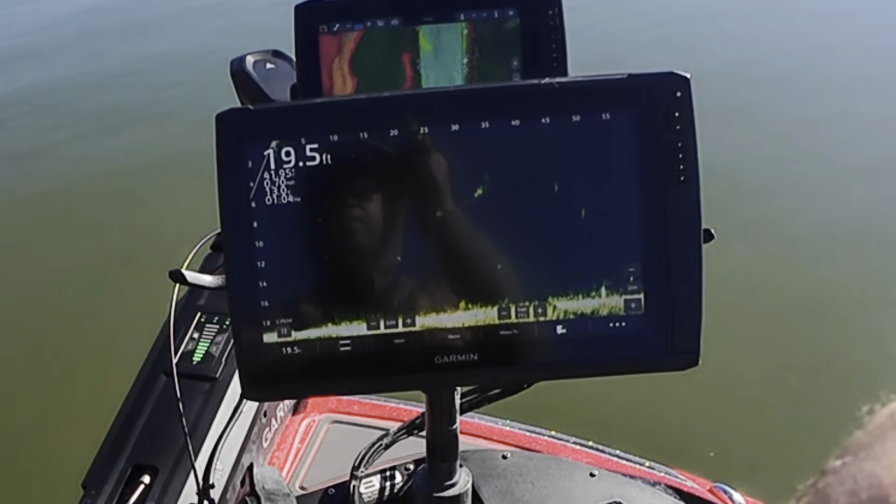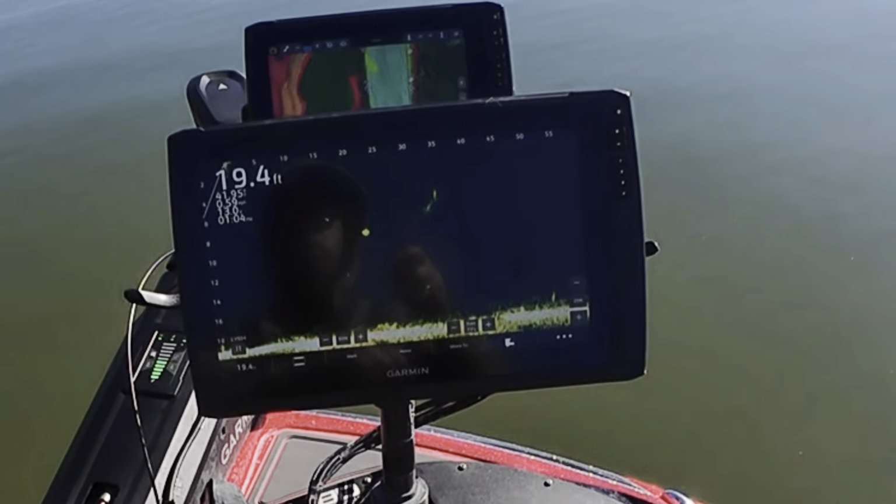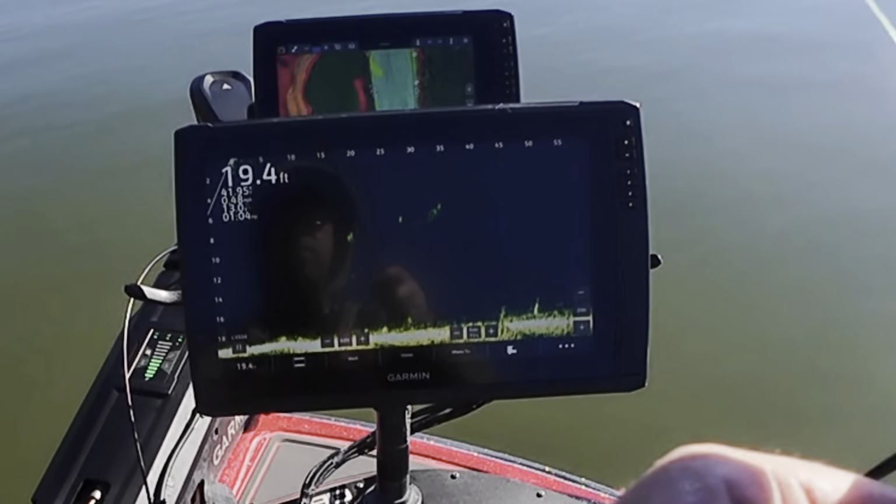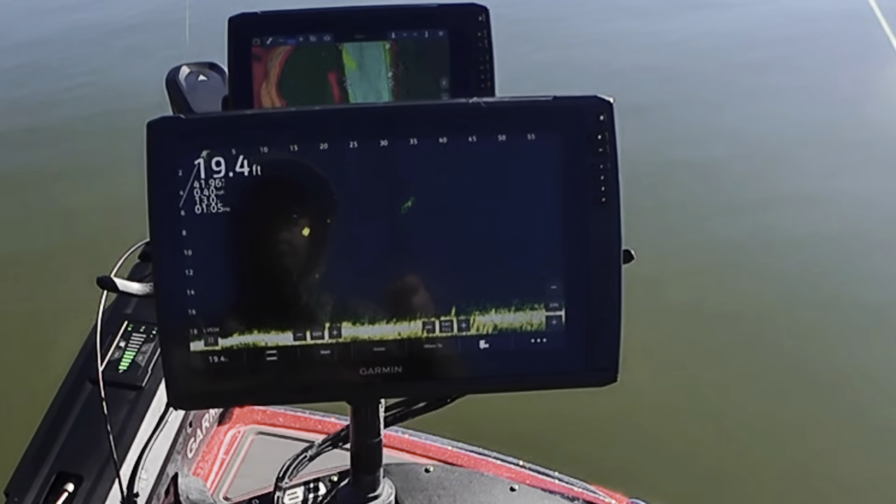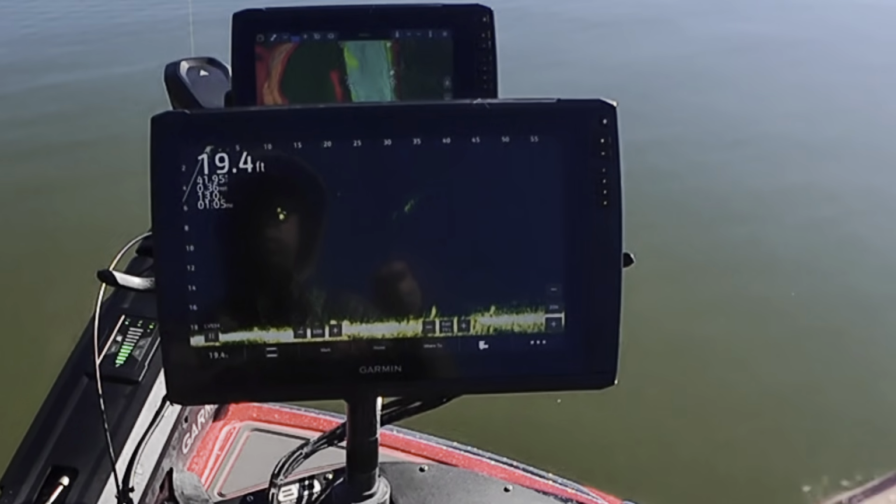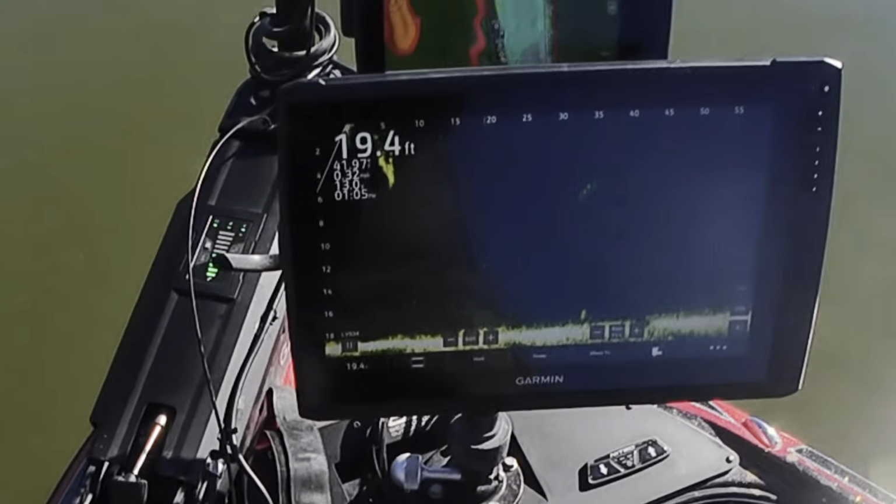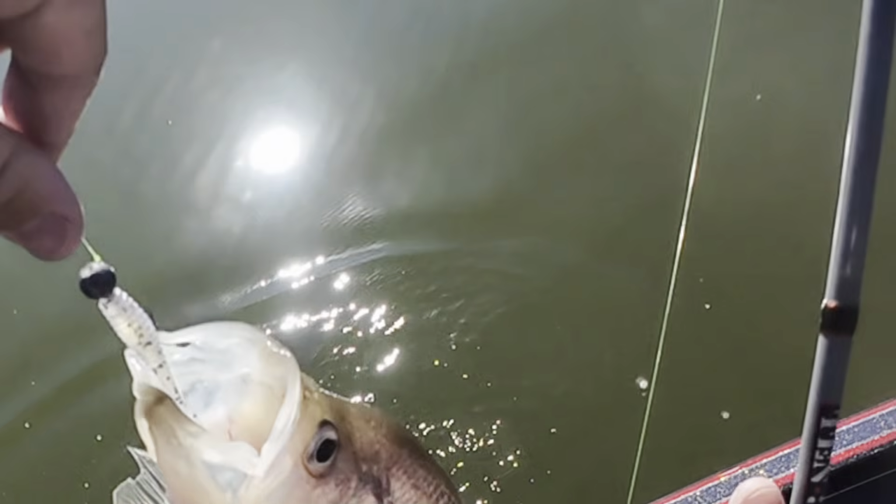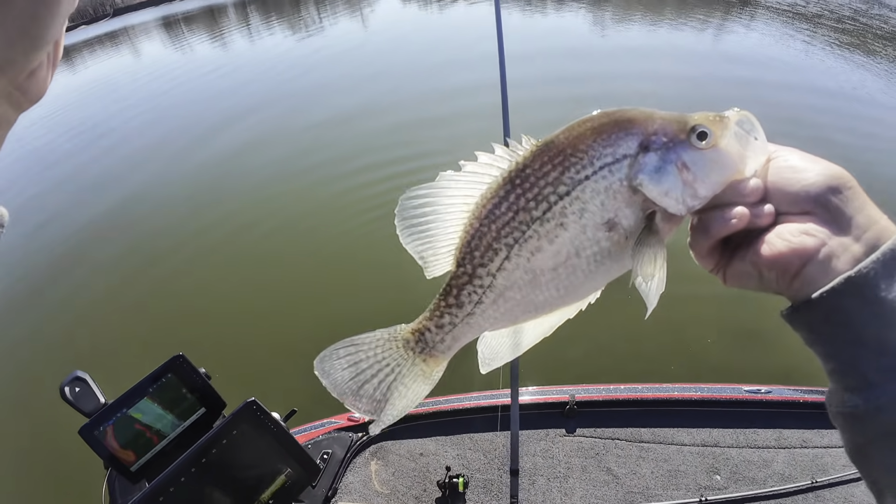Fish 30 foot out. Lining up pretty good. About 8 foot deep. Reeling it into me. Here he comes. Got him. Come here. Old Blackie. That's how it's done. Yes, sir.